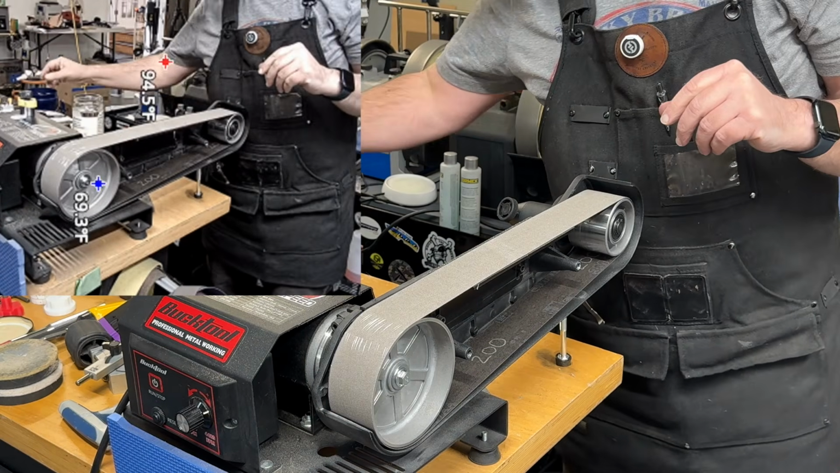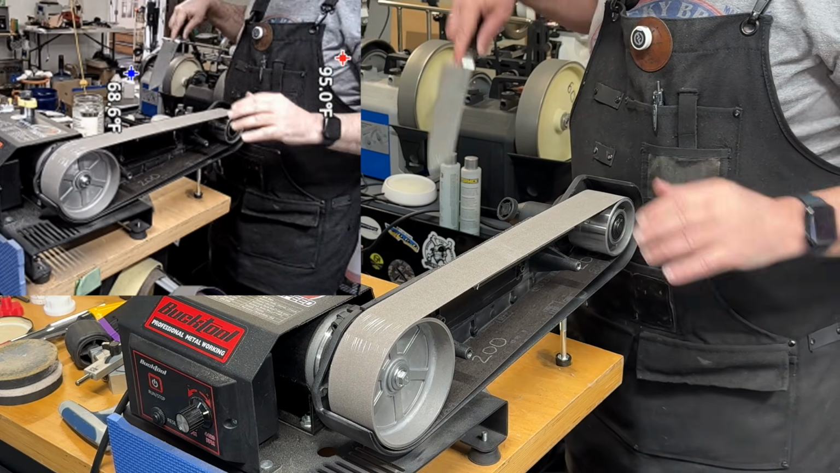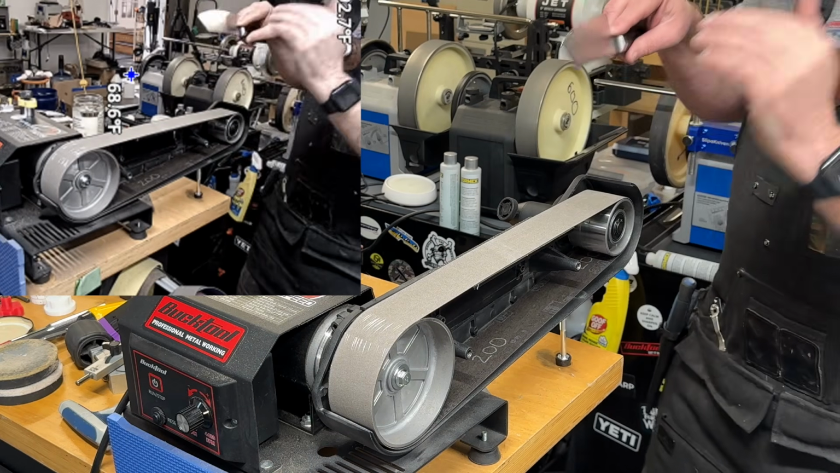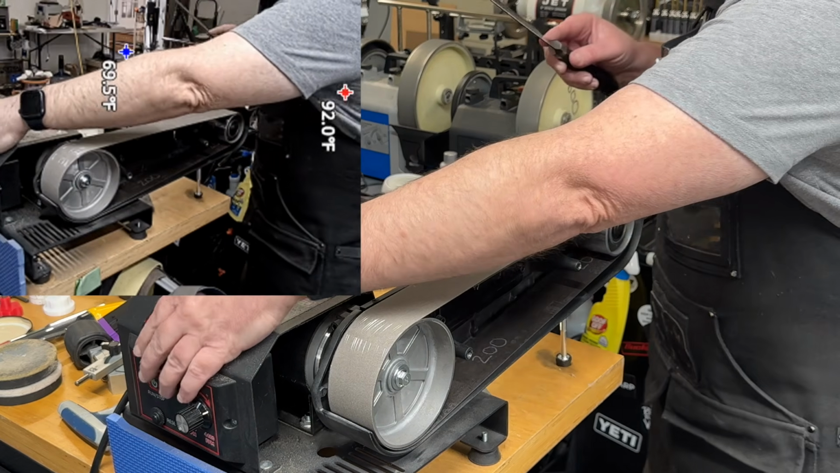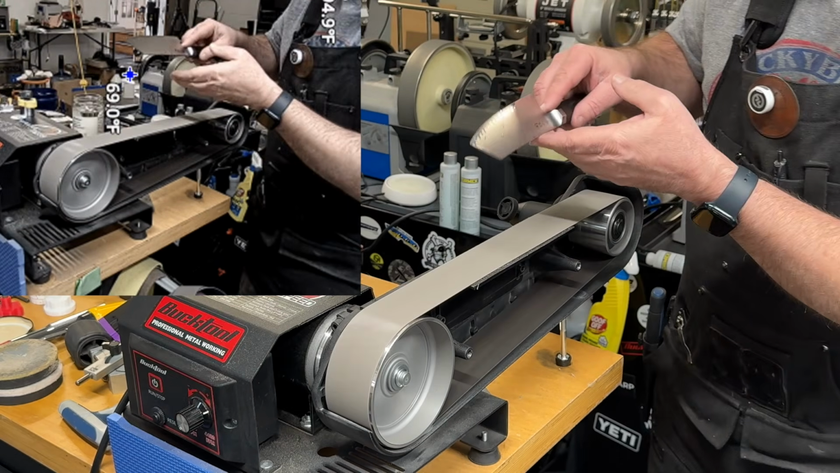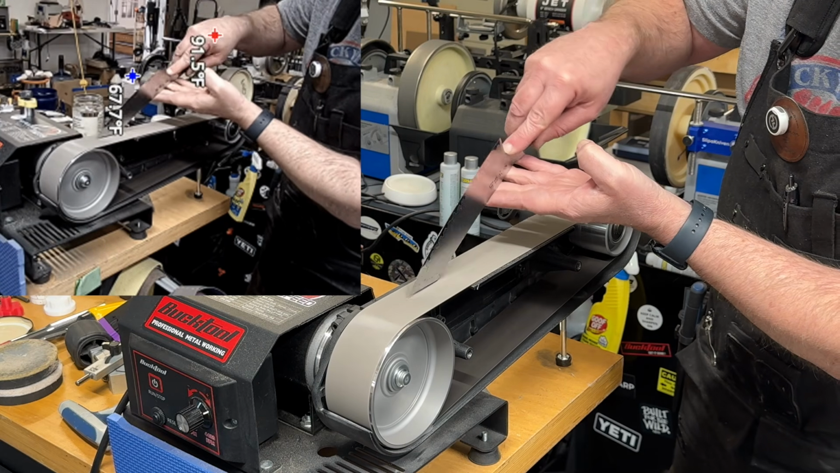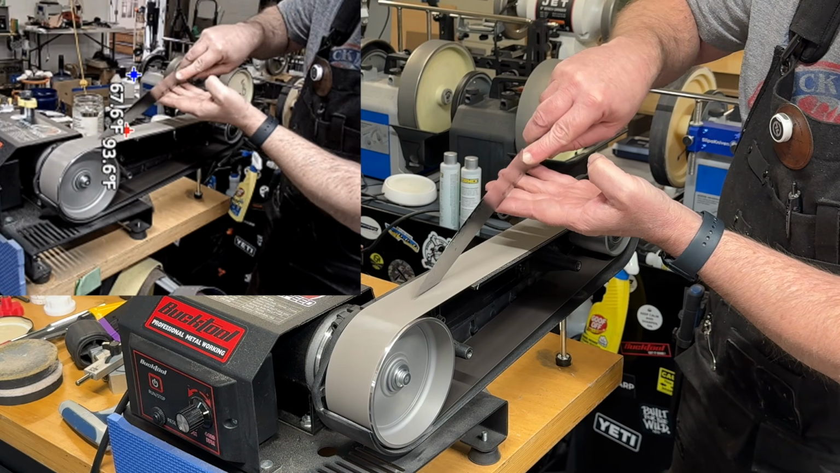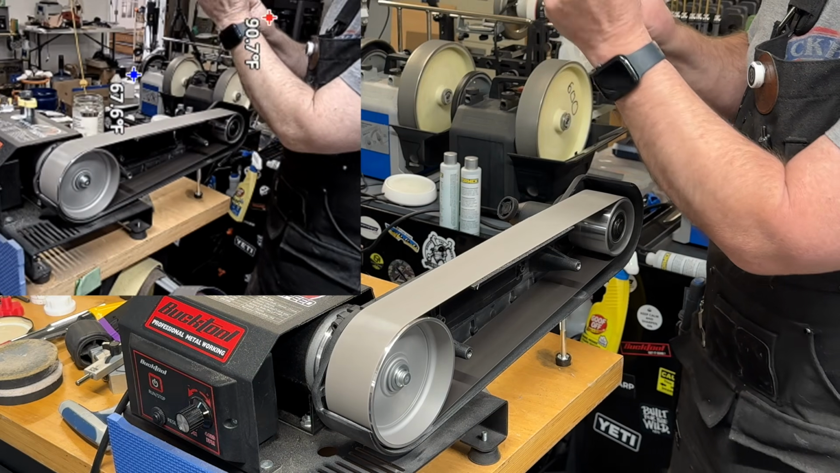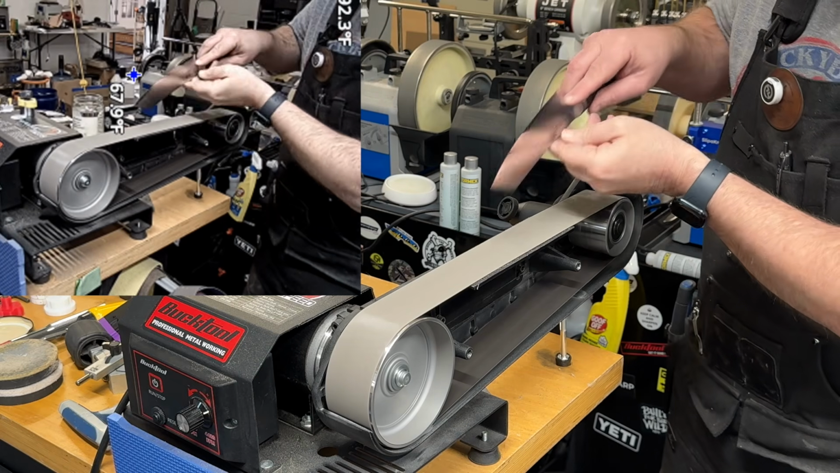This is a 200 grit Trizac here. I very much like these for gardening stuff, but also when you've done a lot of grinding, I like this grit to really start to make the metal look nice again. This is where I start. Does a nice job of smoothing things out, and it'll really make the spine look good again.